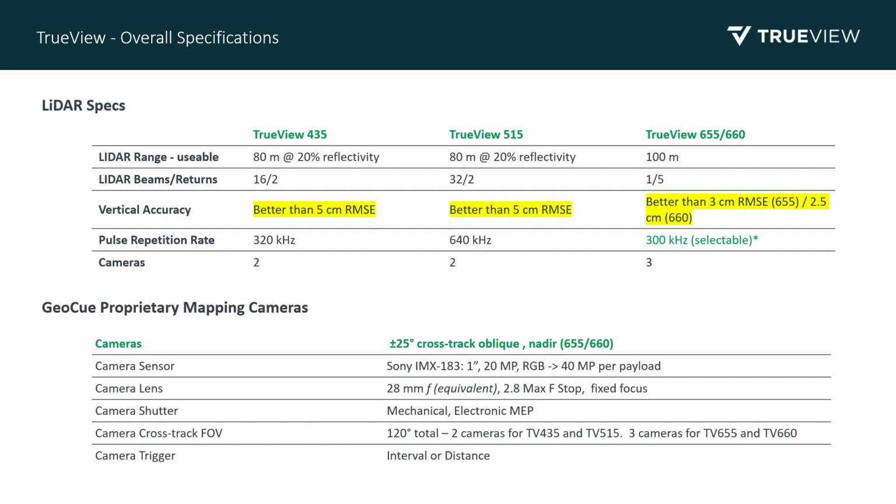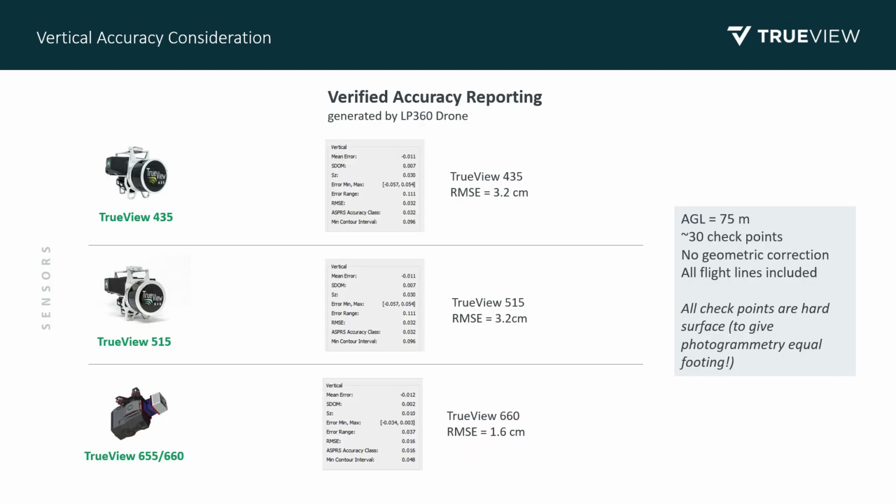So for the 435, like I said, the previous slide, we showed the accuracy that we advertise of 5 centimeters on the 435 and the 515. And then for the 655, we advertise 2.5 to 3 centimeters of accuracy, and then for the 660, 2.5 centimeters. So we like to be conservative with the numbers that we're advertising, but we often are able to exceed that, as we see here.